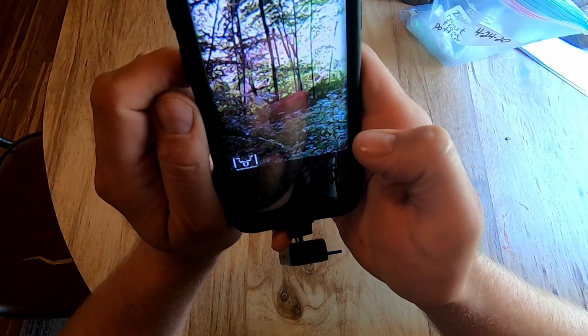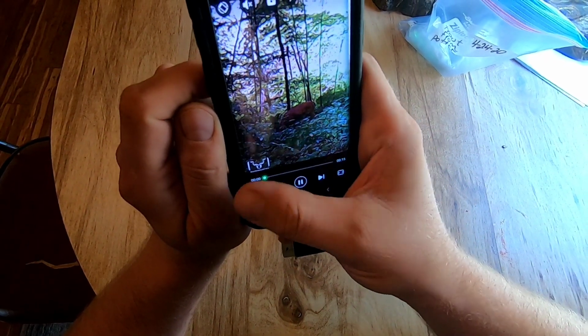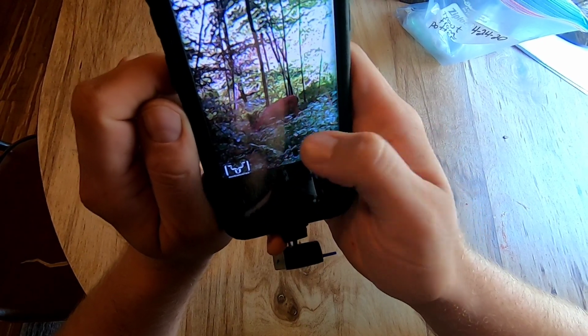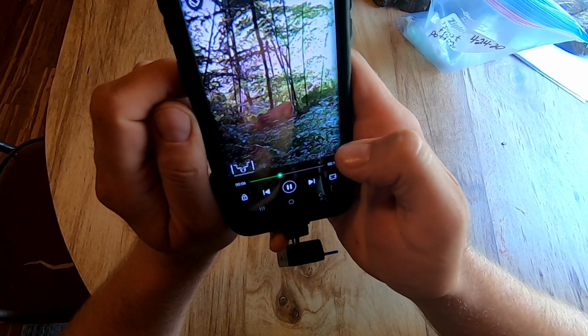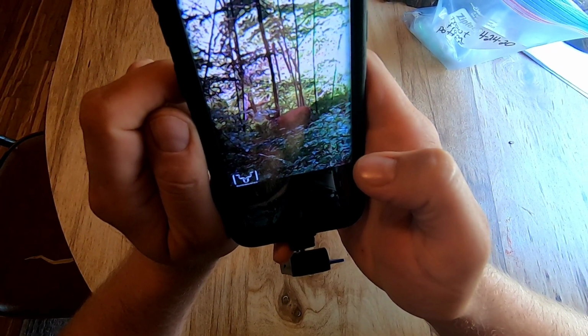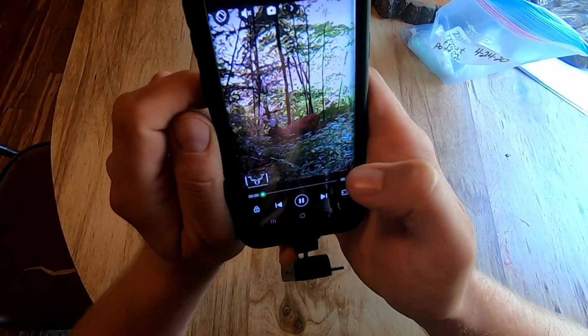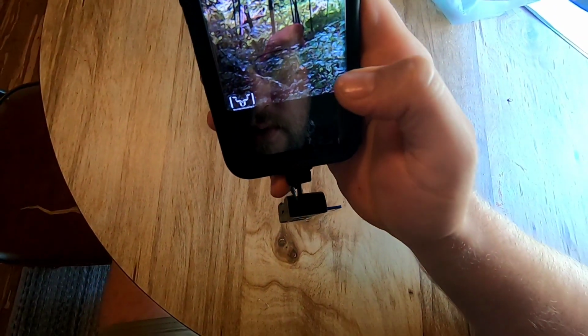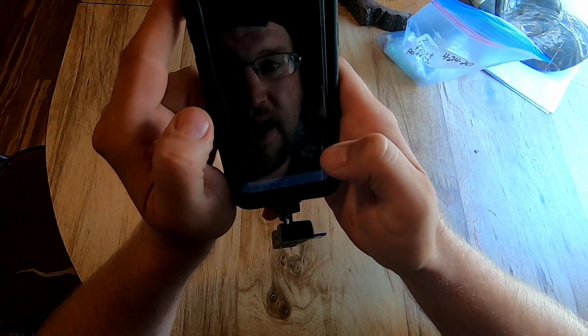Looks like a big 8. Yep, pretty decent size 8. Let's see, he's probably 16 wide, I'd say that one is there. I'm pretty sure. Let's see if there was anything after him.